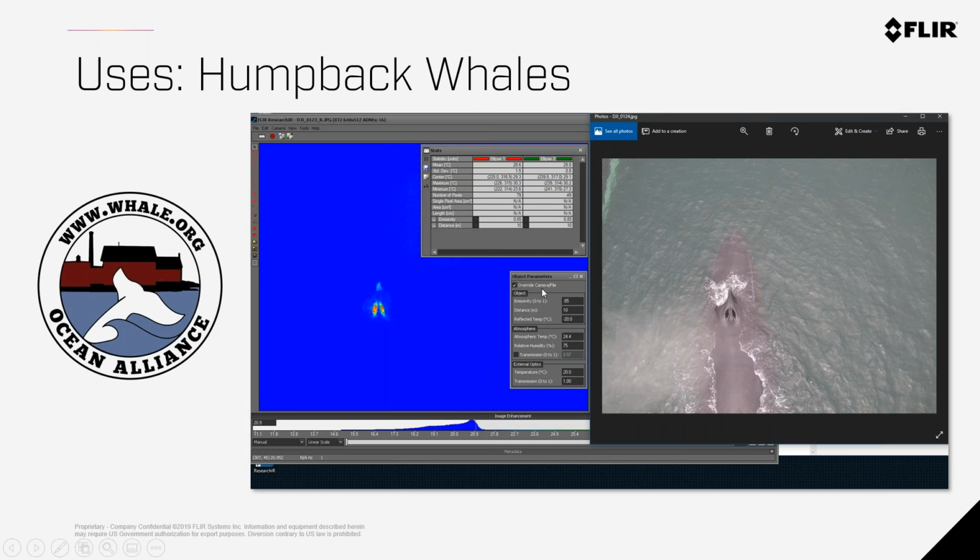Now, if you look just real quick at these object parameters, you can see that the emissivity was put in at 0.85, so that means 85% of a true black body would be the surface of a whale's blowhole. The way that was determined is one of my colleagues did the emissivity of the inside of his mouth and figured that it'd be very similar to a whale's blowhole. Then you put in the distance, reflected temperature, atmospheric temperature, humidity, all these things come into play right here to be able to tune this image to get you a confident temperature reading of what that whale's blowhole would be if you could get an actual thermometer in there.